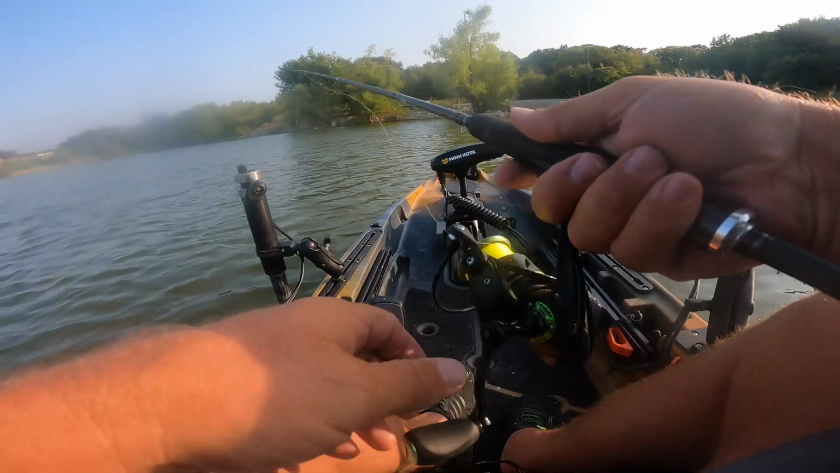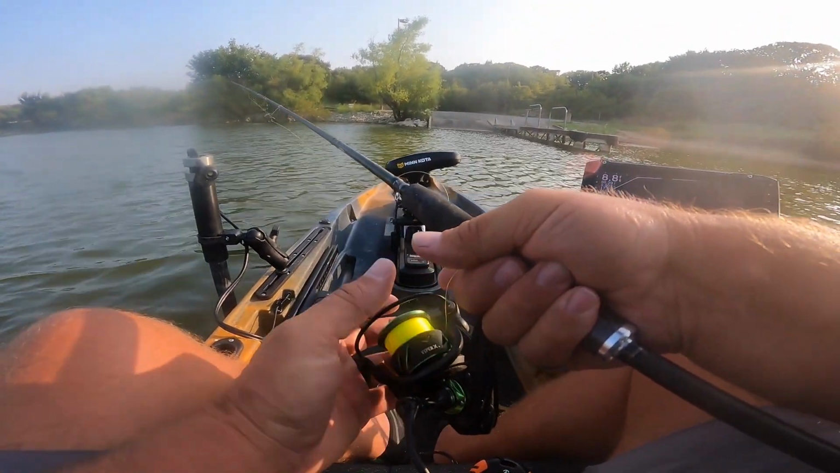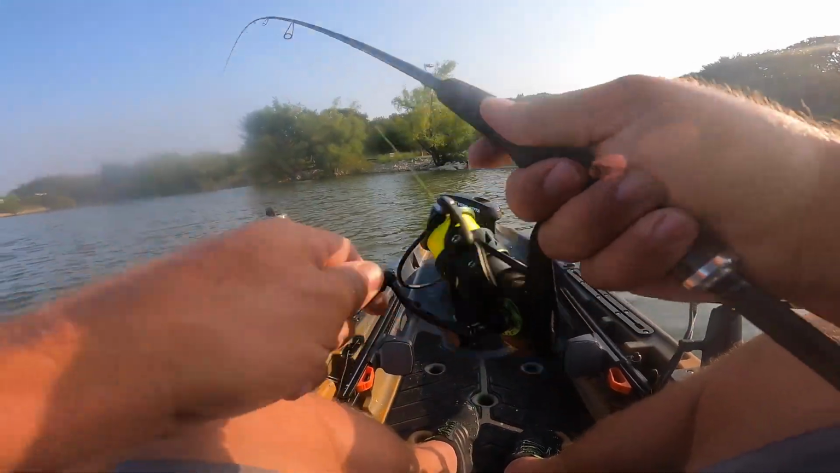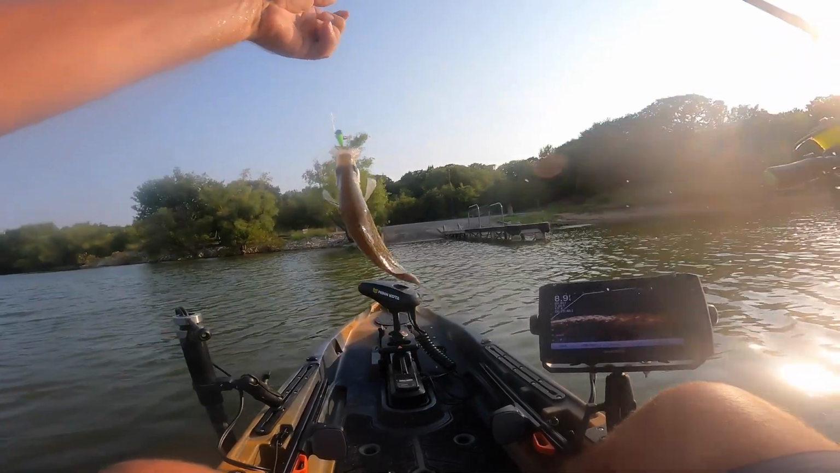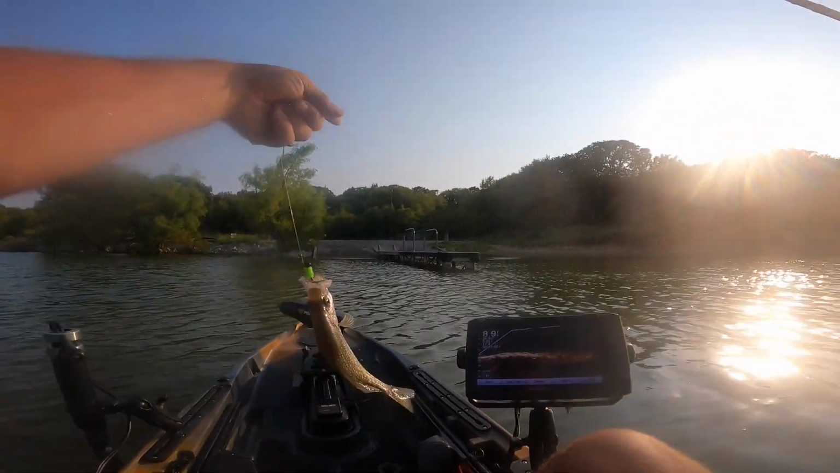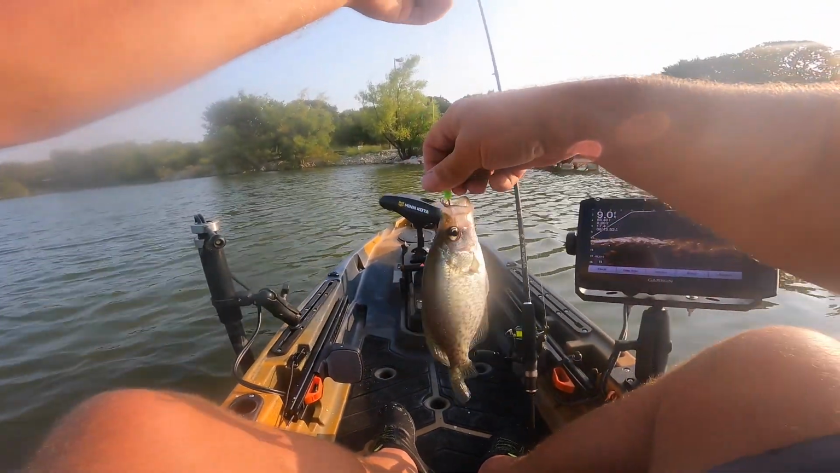Oh, he come up and thumped it. I wasn't ready. Scared me. Got him. Crappie number 2, baby. Right here. Look where I'm at. Wham. Ha ha. Crappie number 2.